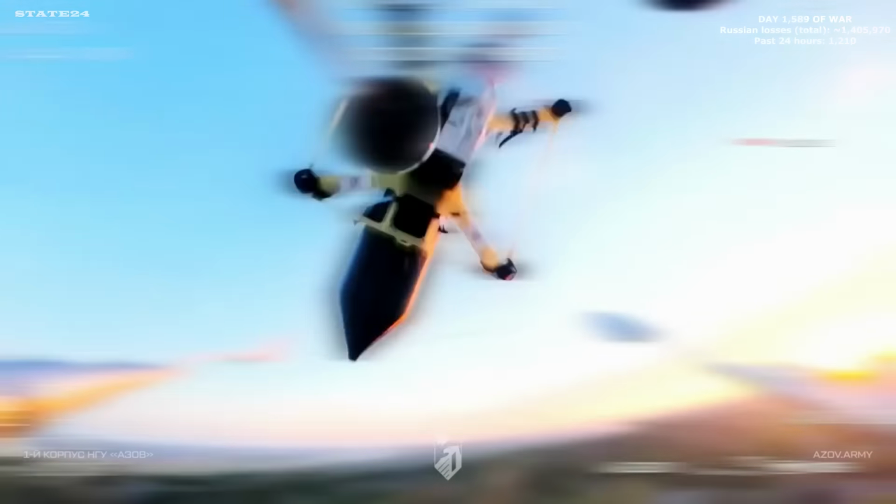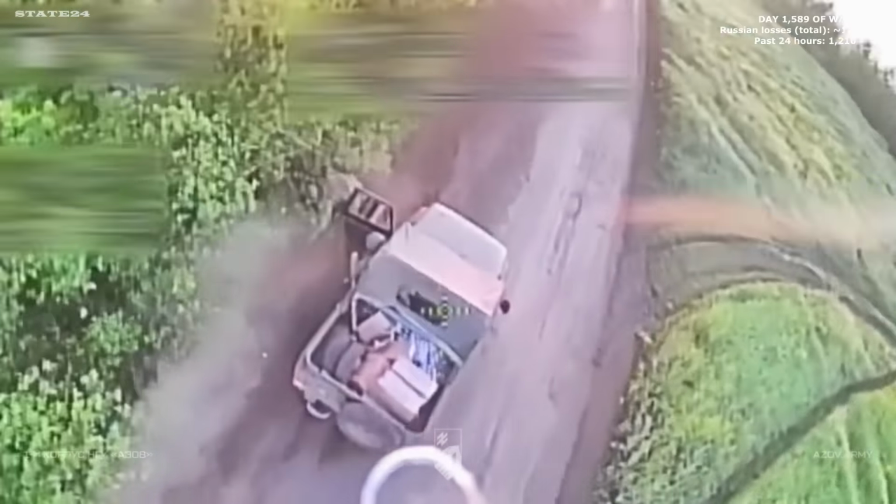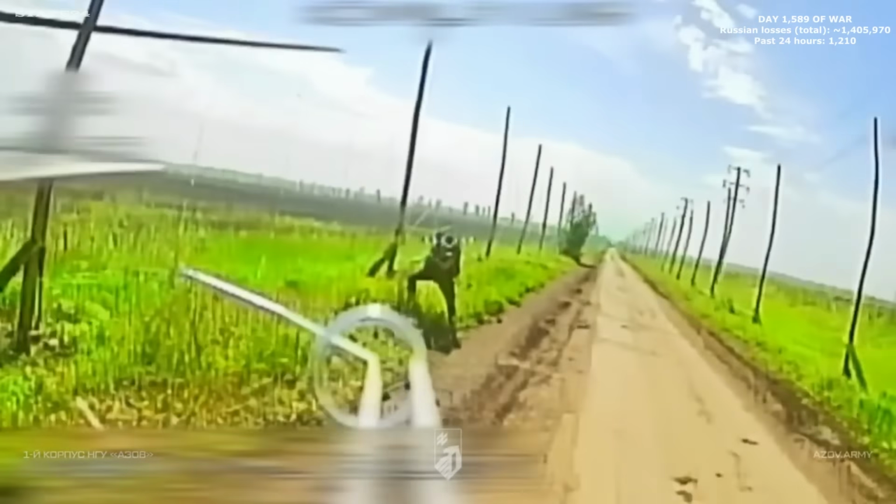Countless attempts, every single one stopped. Not one of these soldiers gets close enough to face a Ukrainian soldier directly. Pure chaos for everyone trying to advance through it.